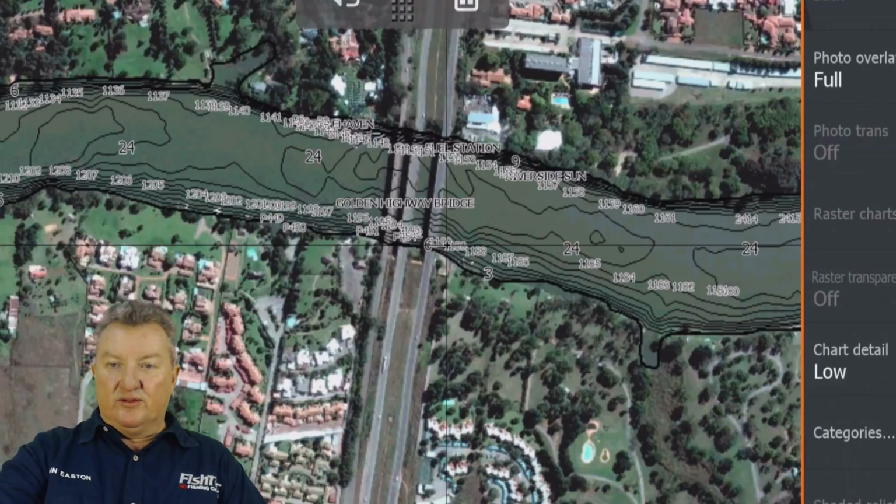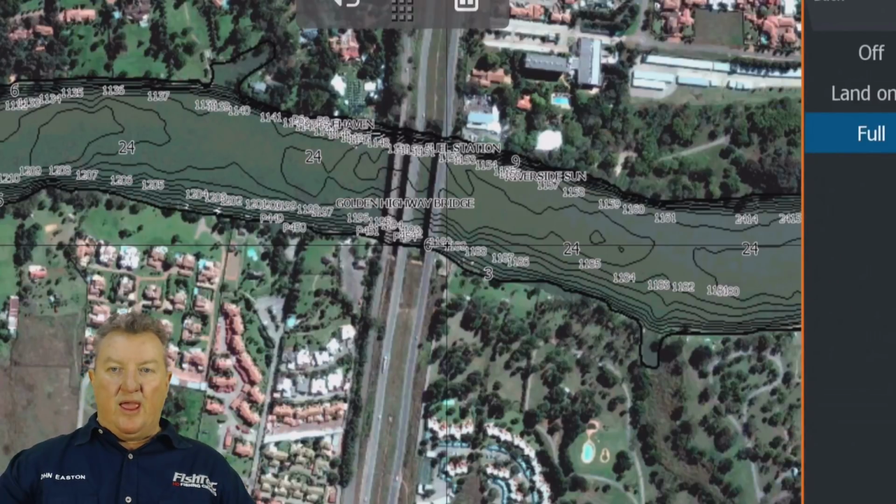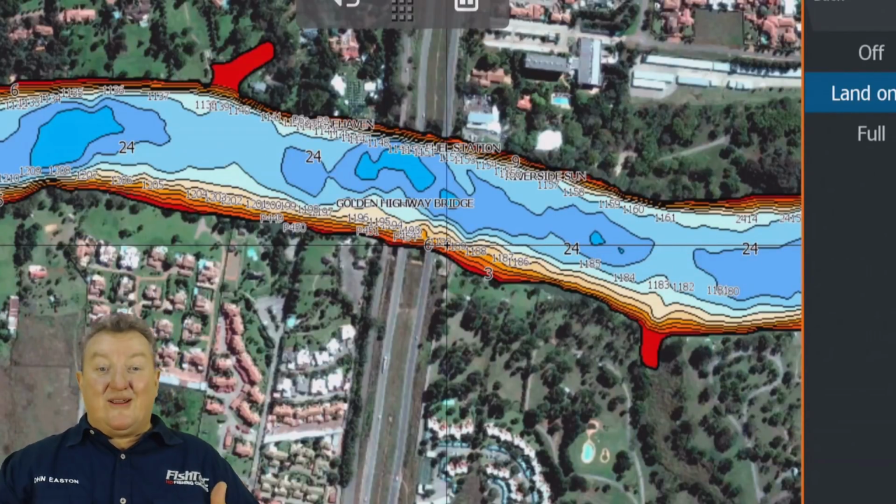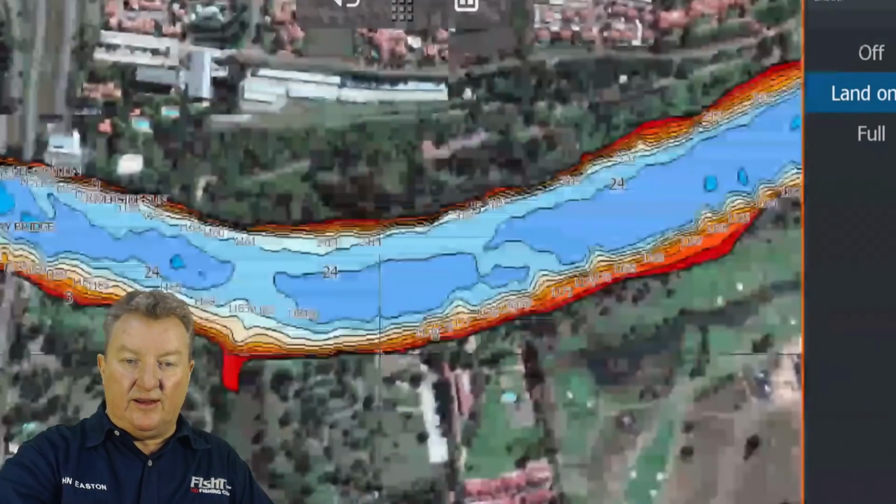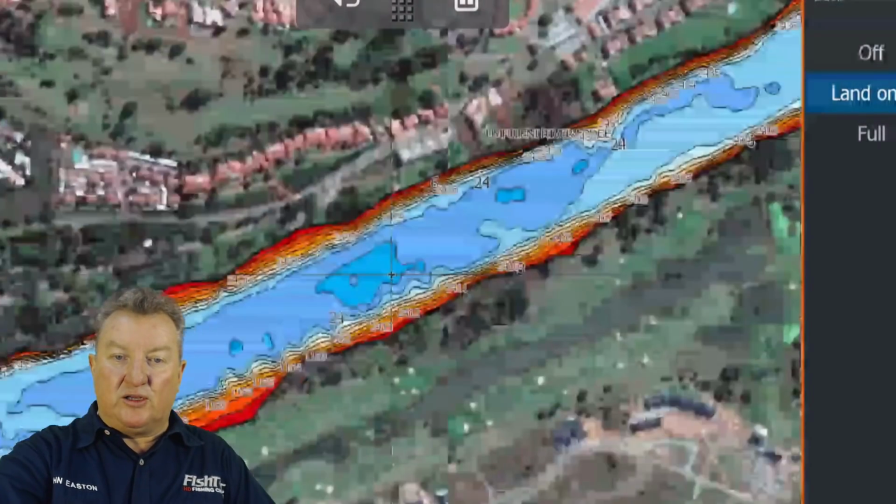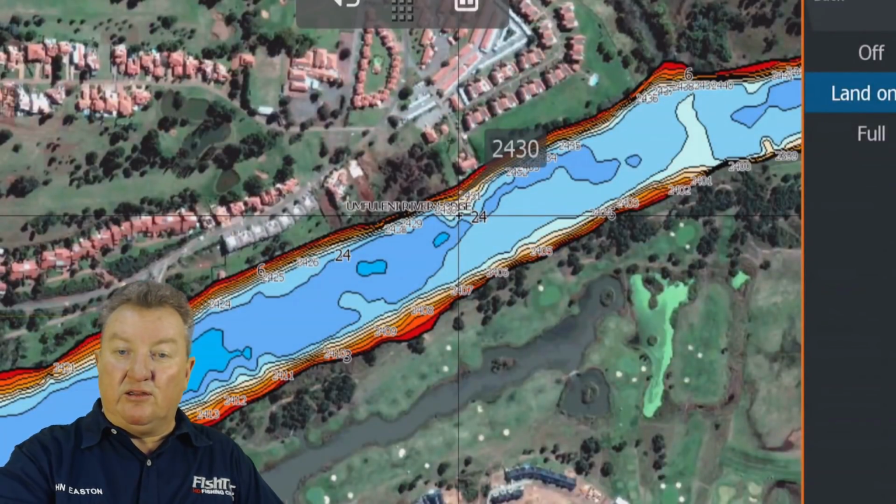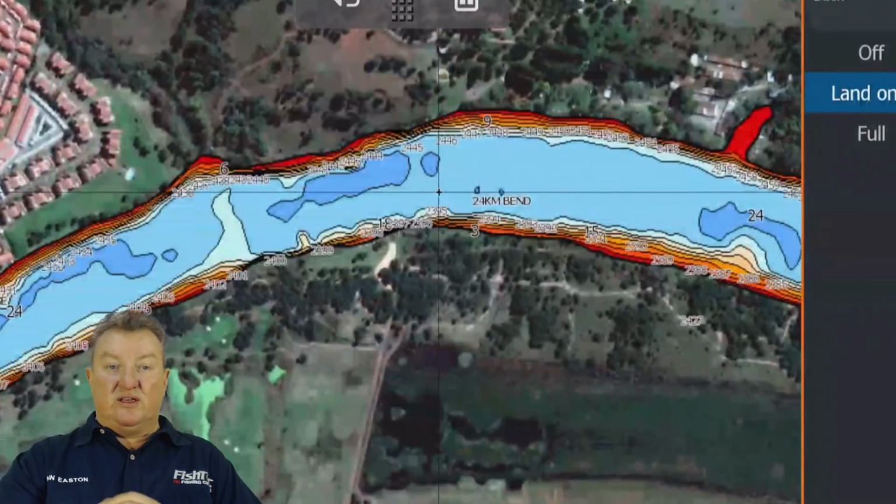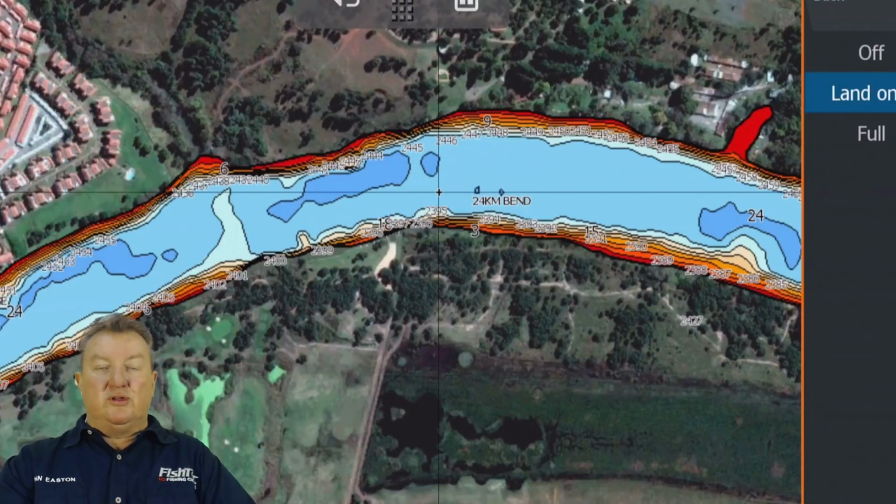No, it doesn't. So what do we do? We're going to go to our photo overlay, which is on full, and we're going to make it land only. Boom. Now we've got color. Color is easy. Now we can really start finding those interesting pockets and holes, and that's the type of thing you're looking for. But anyway, you guys are going to have to work that out for yourselves. There's some really fantastic stuff here. So you've got the colors, you can drop waypoints in there, you can do all these wonderful things.